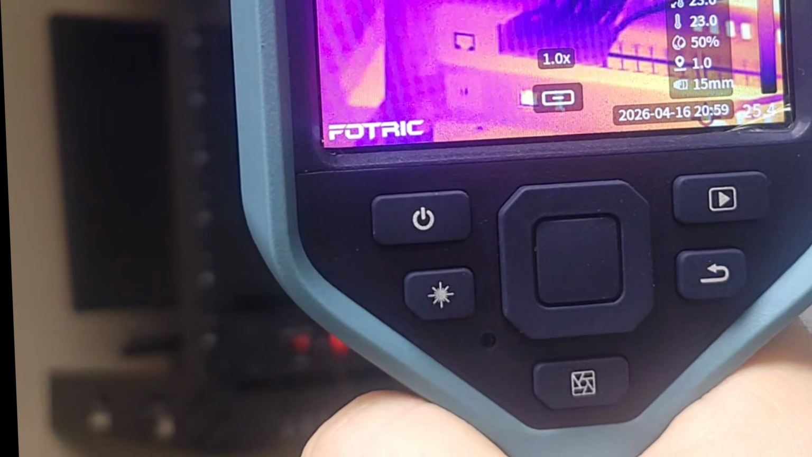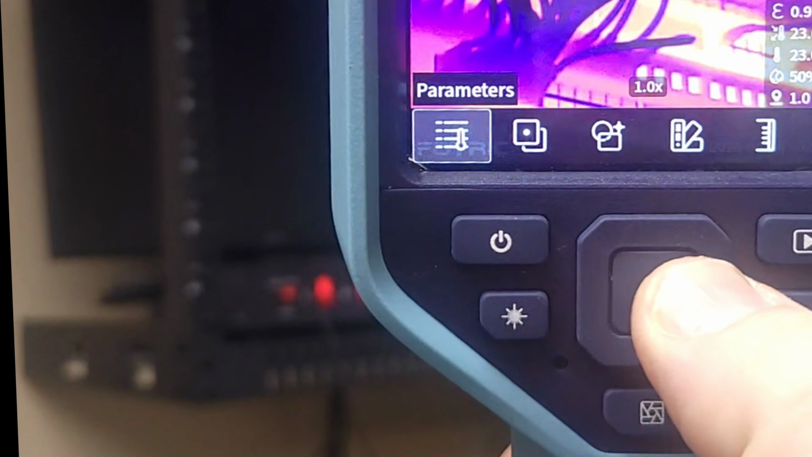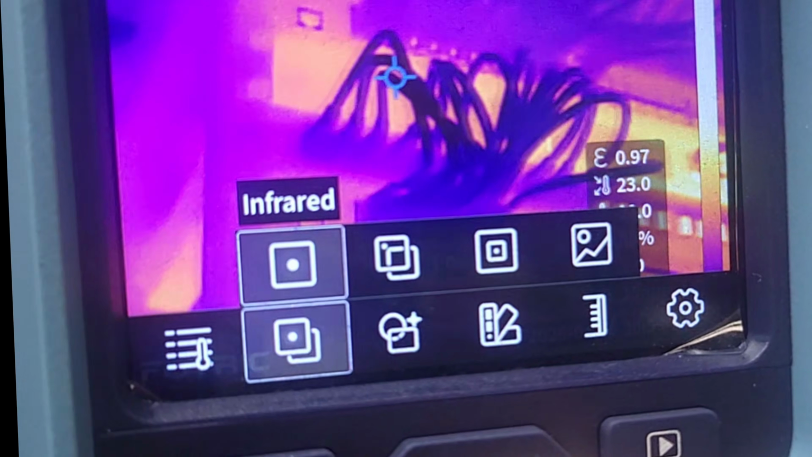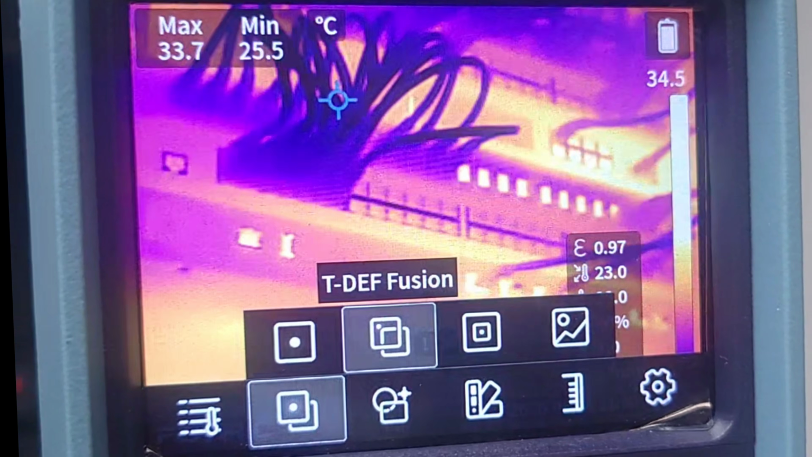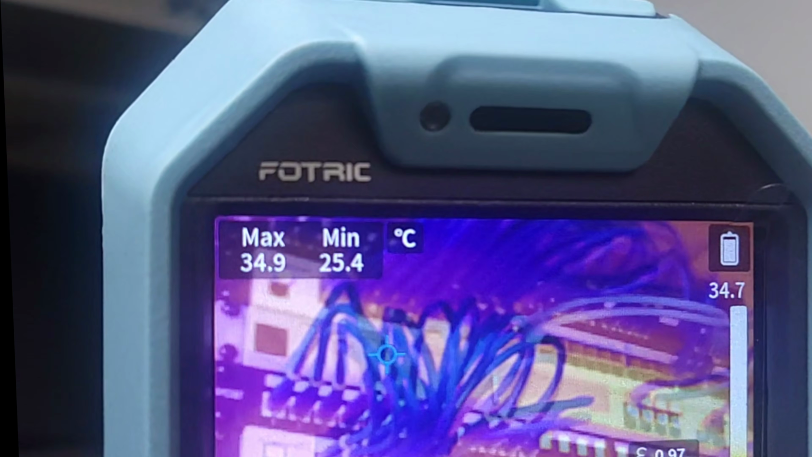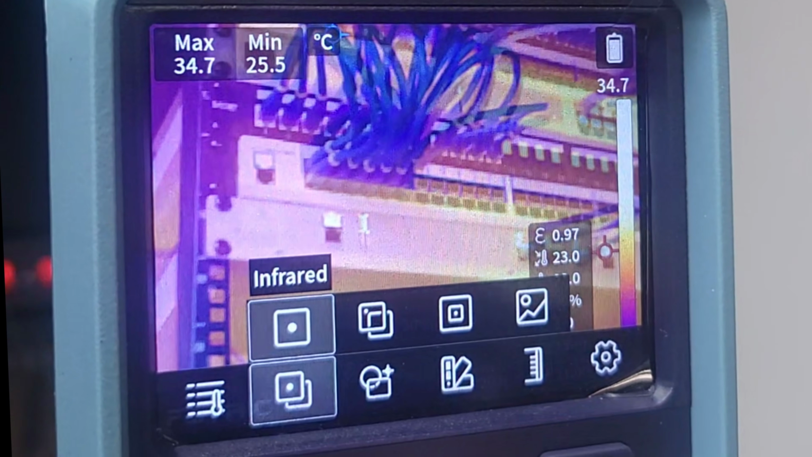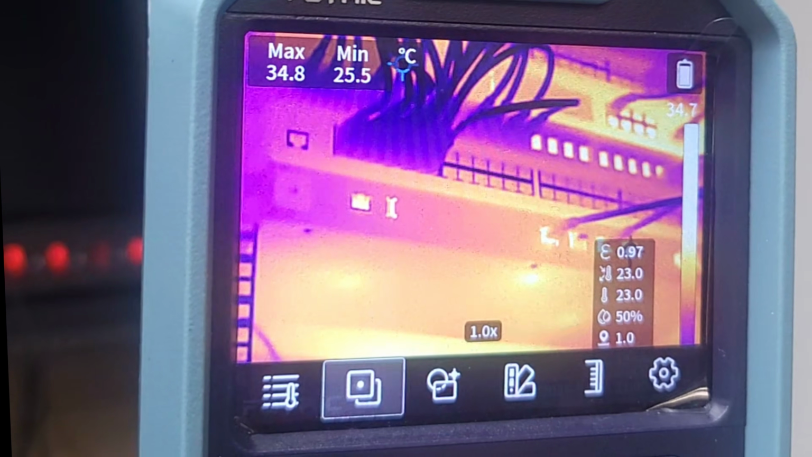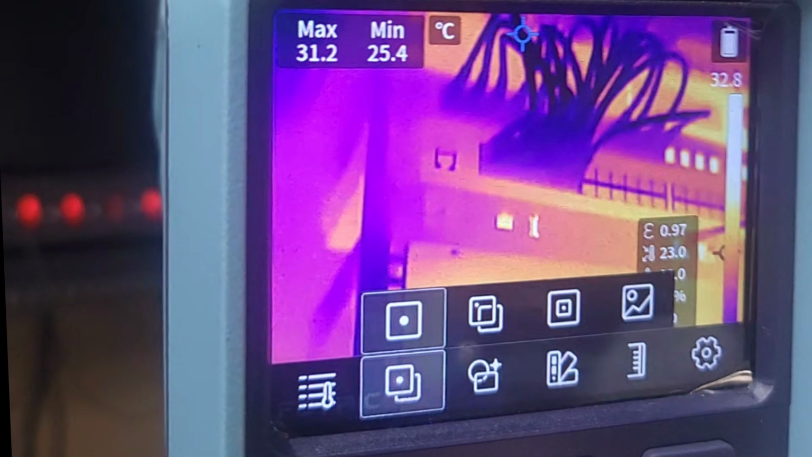Absolutely incredible pictures here. The TK6 runs a 384 by 288 thermal sensor with a 17 micron pixel pitch, so you're getting a lot of energy in each of those pixels. In practical terms, we're talking strong thermal sensitivity and excellent temperature measurement, and this is what you want in an industrial grade meter. Look at this networking panel full of those hot switches. Whether it's network switches or electrical panels, this is where the TK6 really shines. You're not just seeing heat, you're getting that consistent, dependable reading that you can actually trust when you're diagnosing issues.